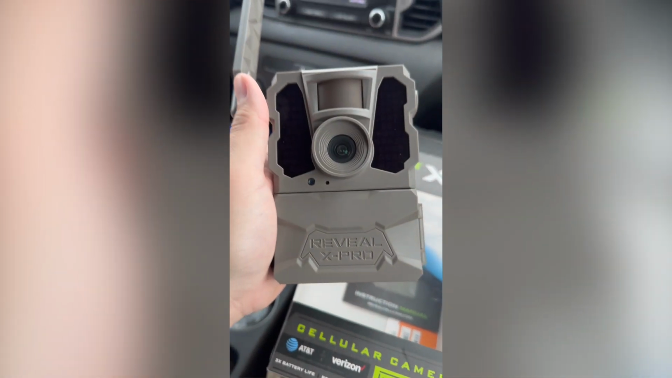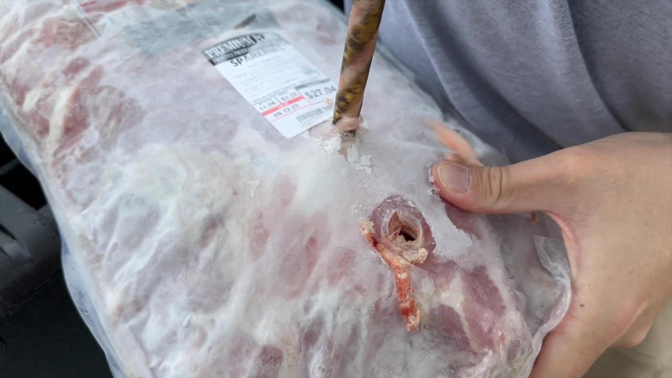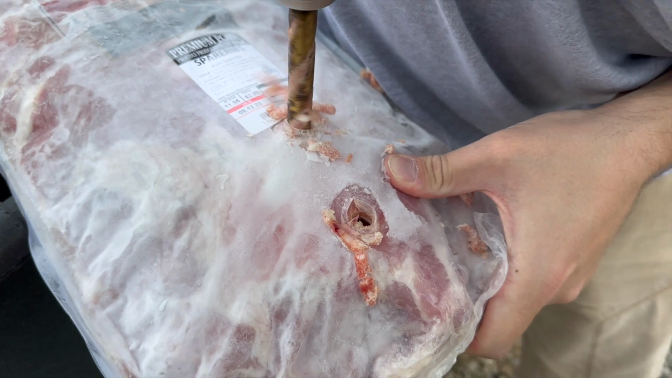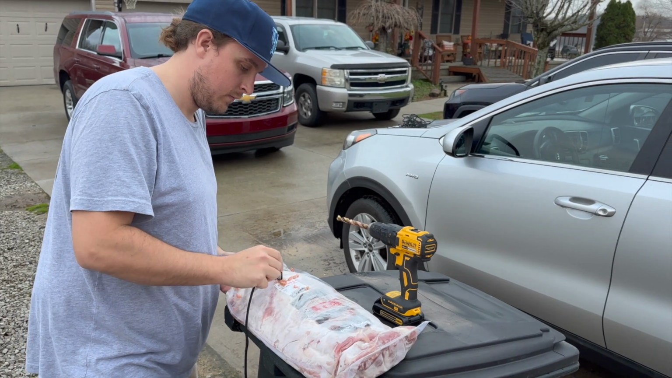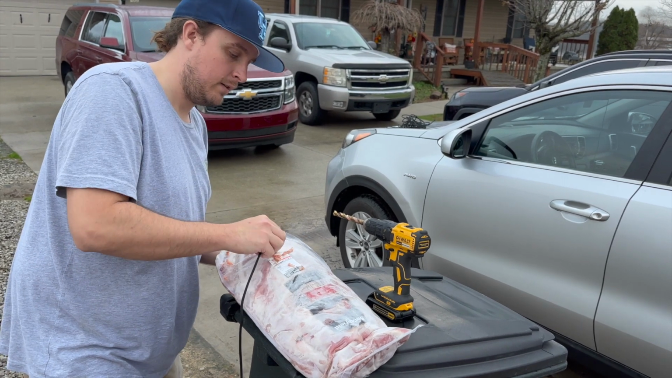We also picked up a brand new Tacticam, which is a cellular trail camera. I've never had one of those before. Since the ribs were frozen, we decided to use a drill to make some holes in the ribs so we could hang them up with a paracord. You know, I often wonder what neighbors and people driving by think I'm doing sometimes, because it probably looks pretty wild if you don't know the context, or even if you do know the context, really.